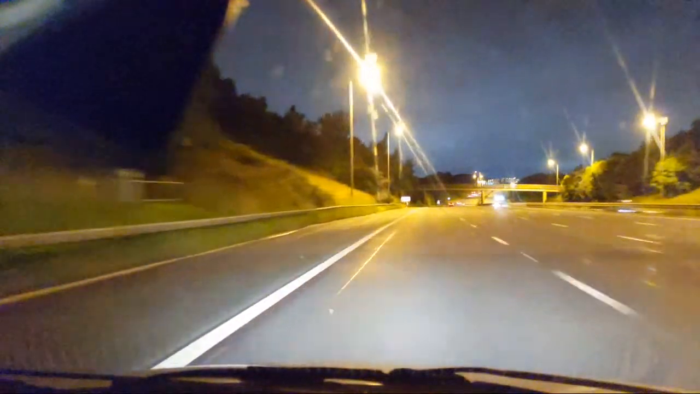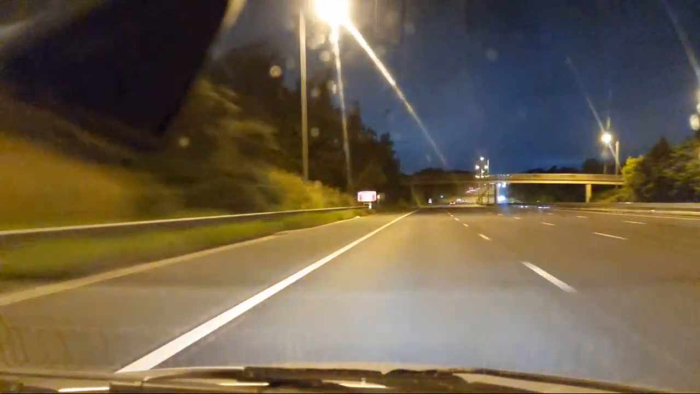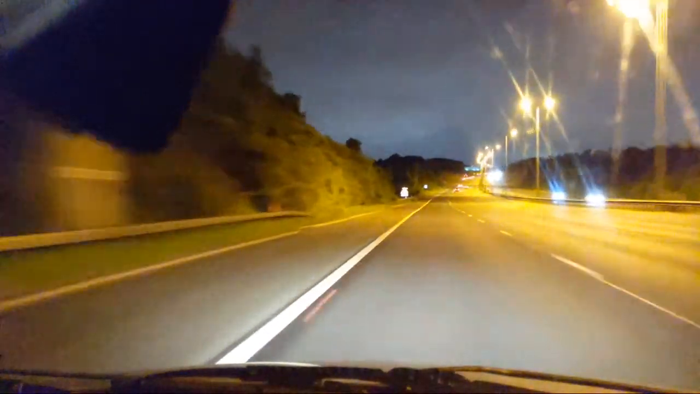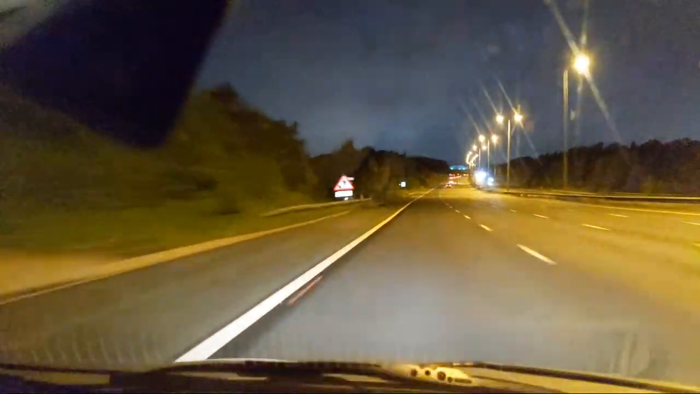Doing bang on 70. 3,750 revs instead of 4,000 revs, which it used to be with the old fuel. Unless it's just coincidence.